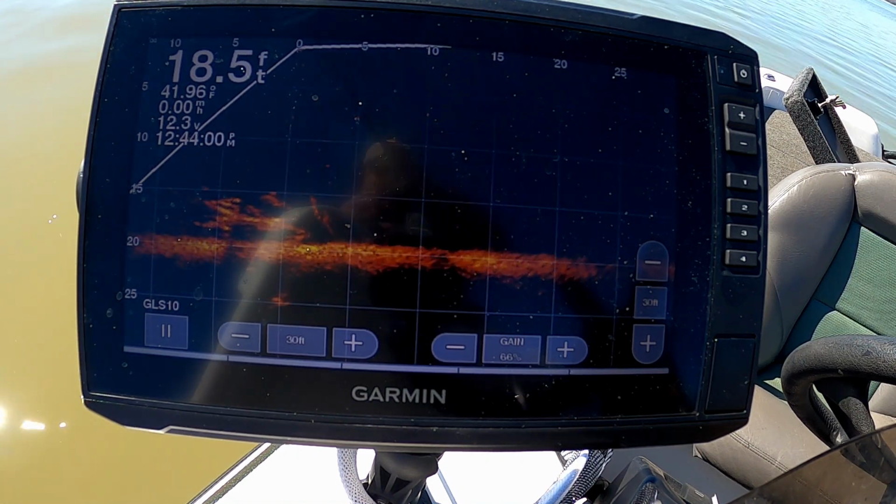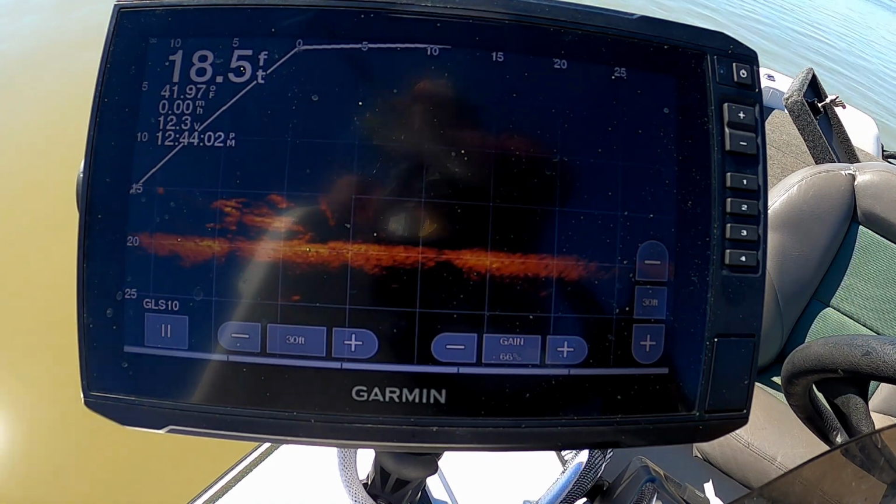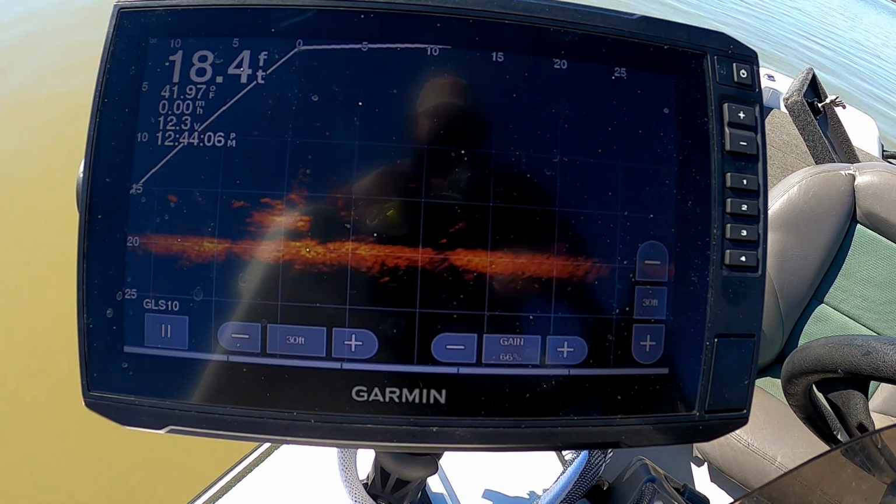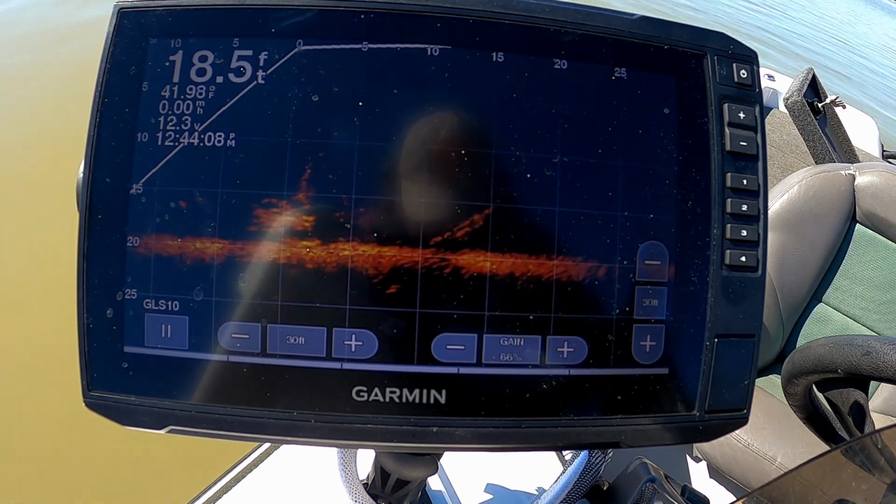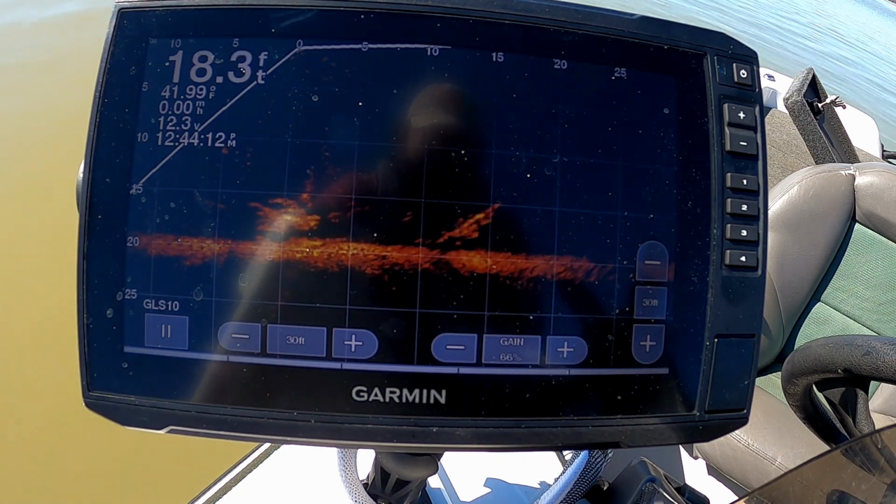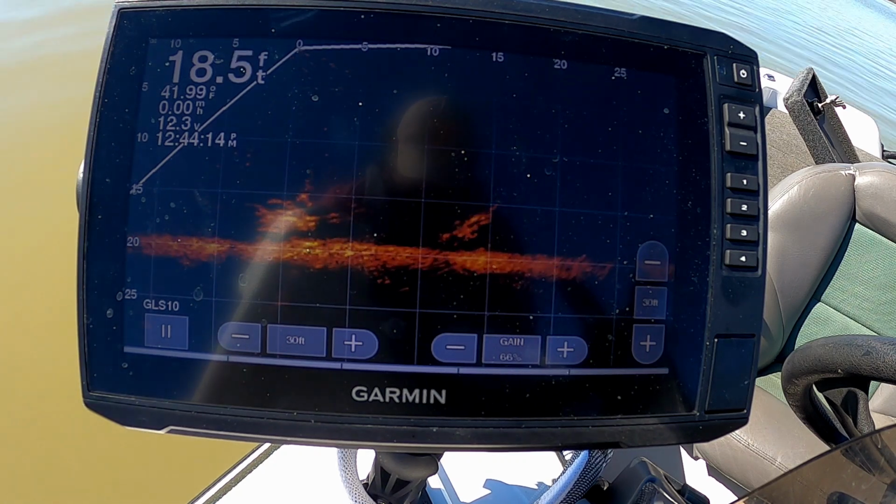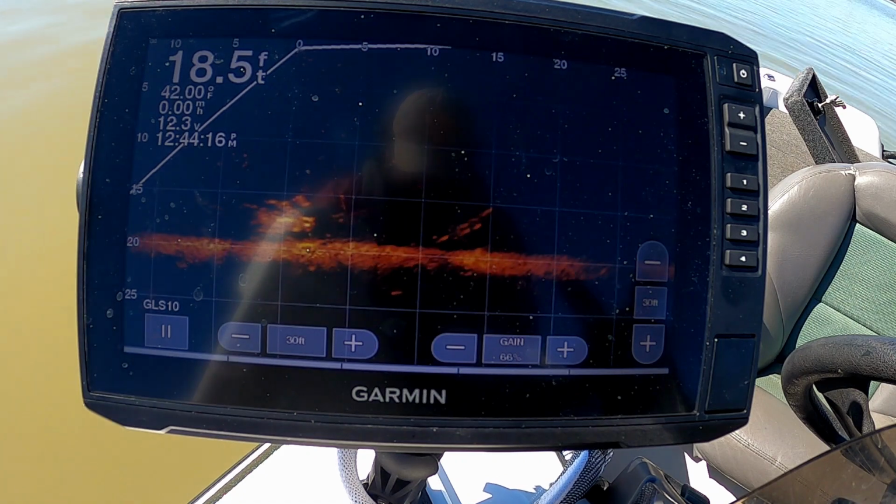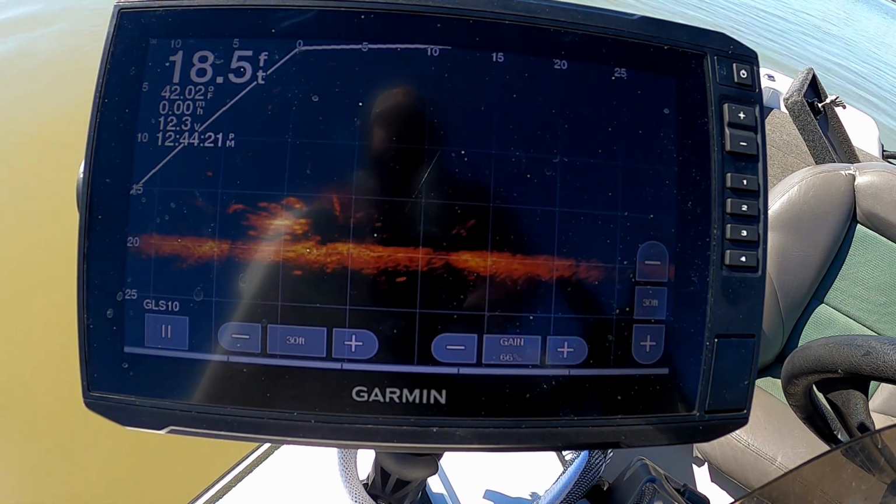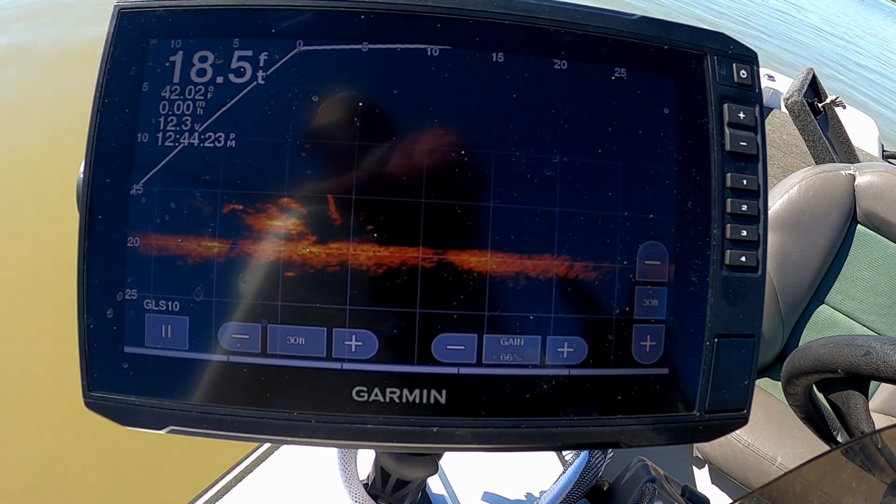There we go. Oh! Well, I fed him. Enjoy your meal, buddy. One of those I jerked a little before I felt a good thump. Should have given him a little bit more time to take it. It was a bigger minnow. Should have fished it like a shiner.